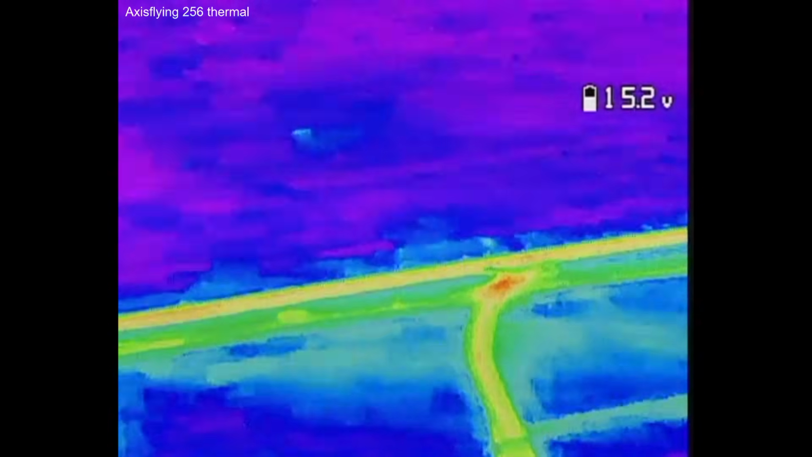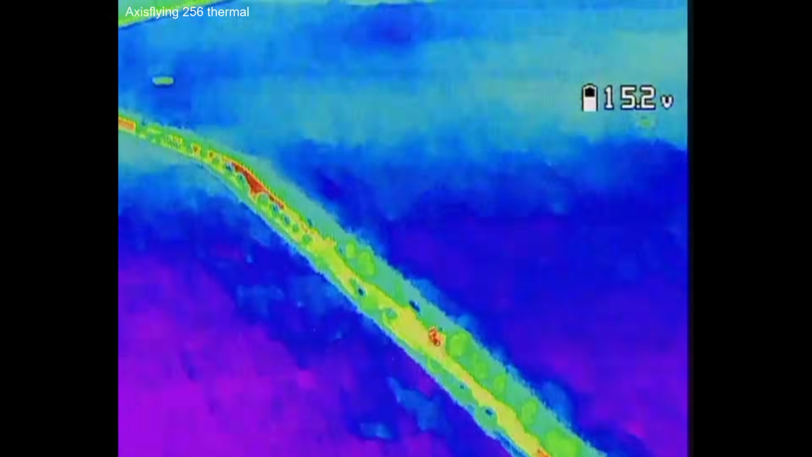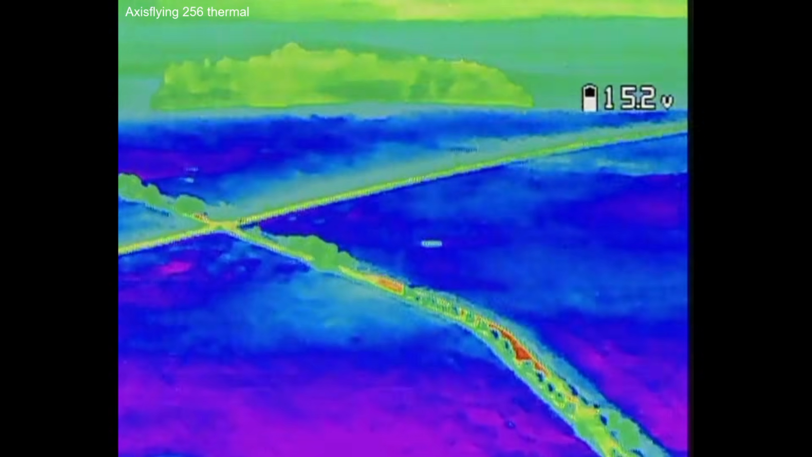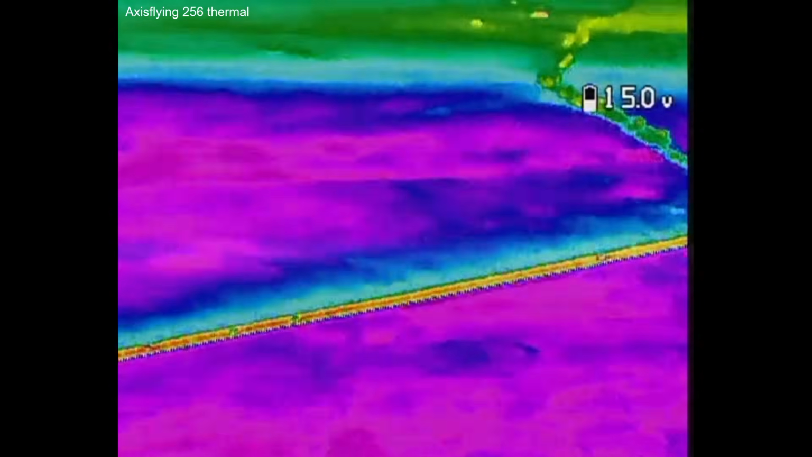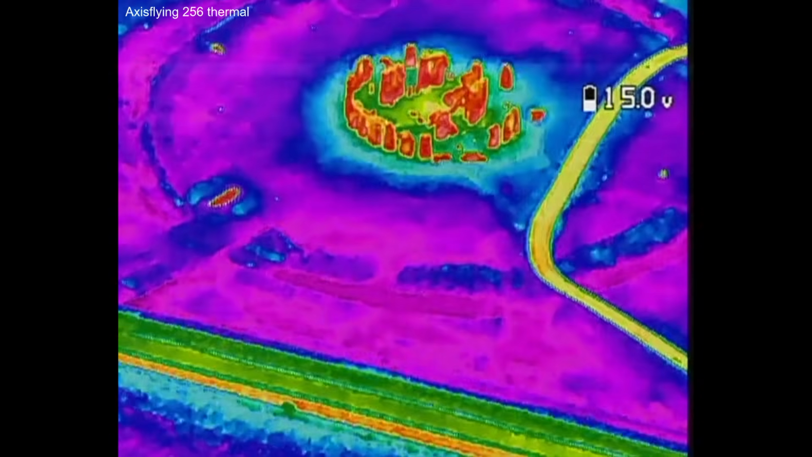I certainly did have a look a while back, and I couldn't find any examples of people flying thermal drones there. So maybe I'm the first person to do it, maybe I'm not. I'm not really sure. But either way, I just thought it was interesting to see the site in thermal.